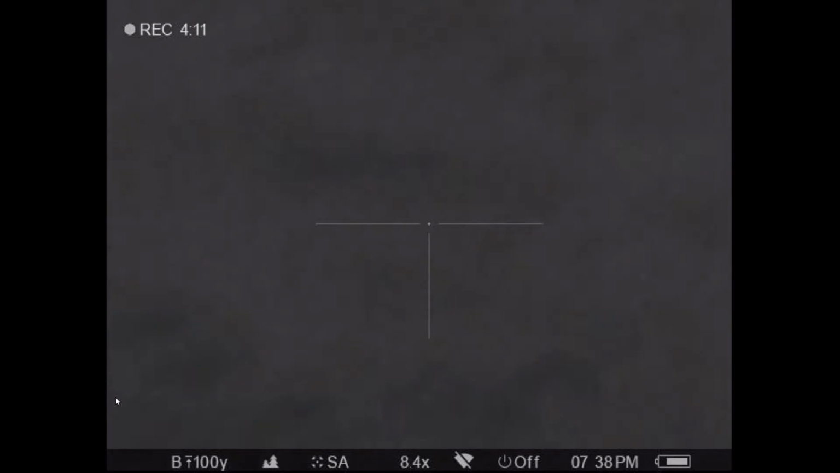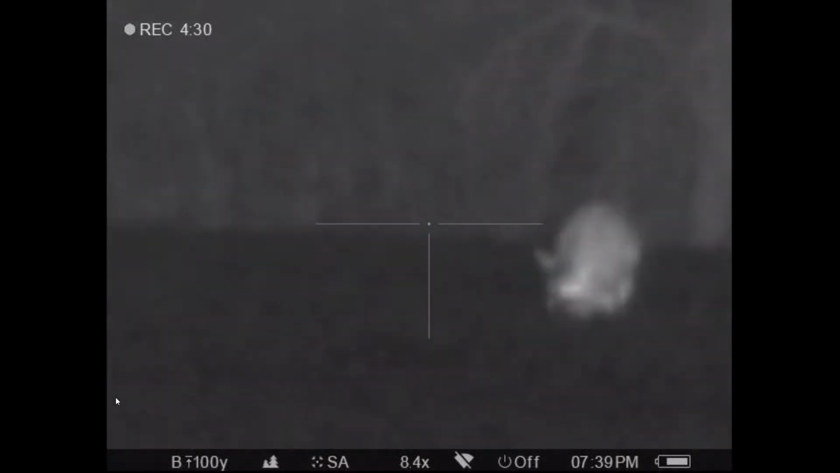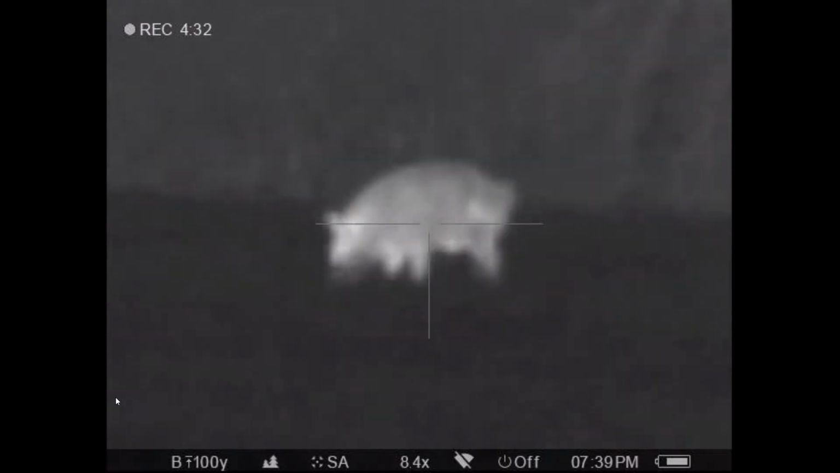And I'm out of bullets. I'm still shooting my little bolt action, so I'm switching magazines right quick. Three in the magazine, one in the barrel. And I didn't have it in my hand, it was in my pocket. So there, we still got one up. That one's down. Looking for another one.